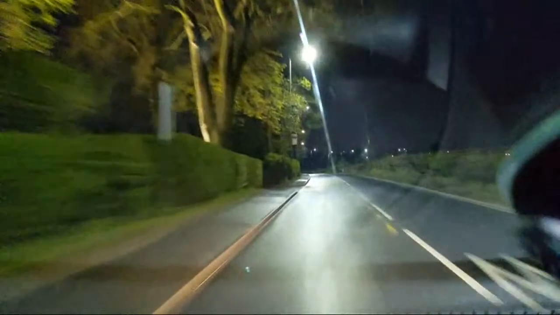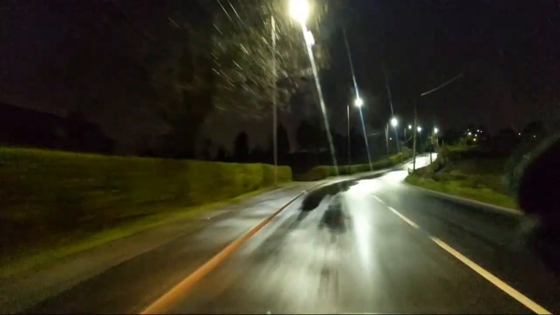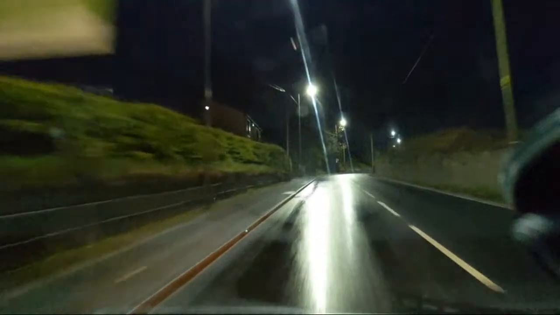So, leaving Blackrod now, we're heading towards Aspull. It is comparatively dry here. Mind you, these roads are better for drainage. Like I said earlier, you can't really have motorways with grids on them. In case one gets flicked up, A, it would leave a hole in the road, which would cause an accident, and B, being flicked up it could end up landing in someone's windscreen and decapitating, chopping their head off.